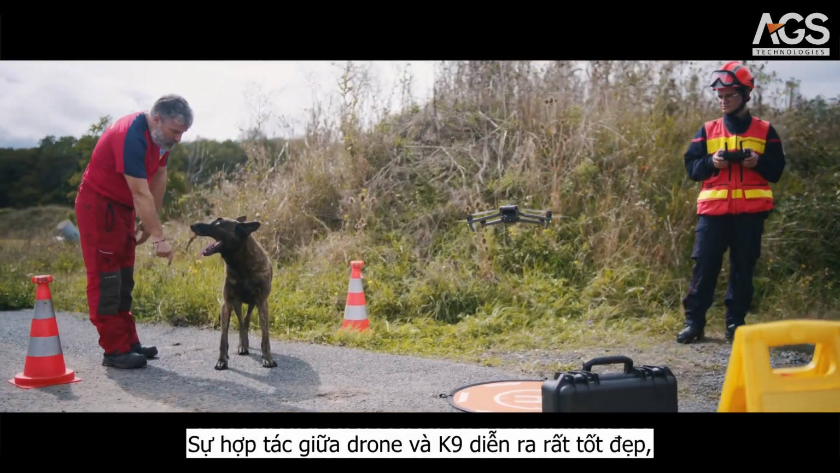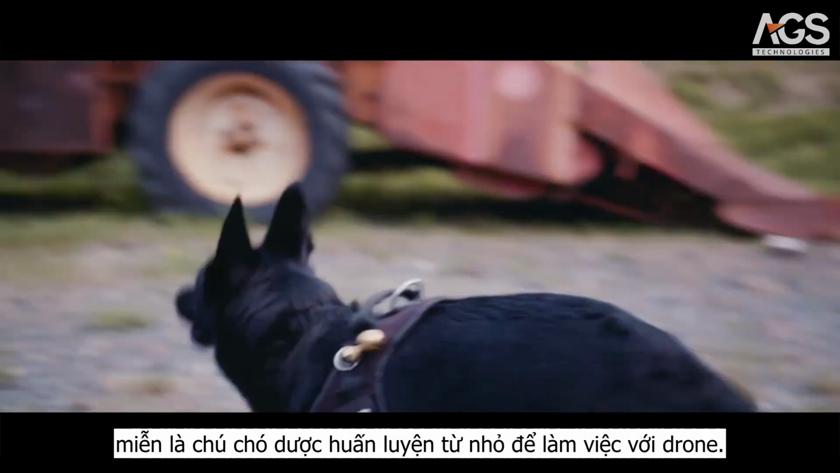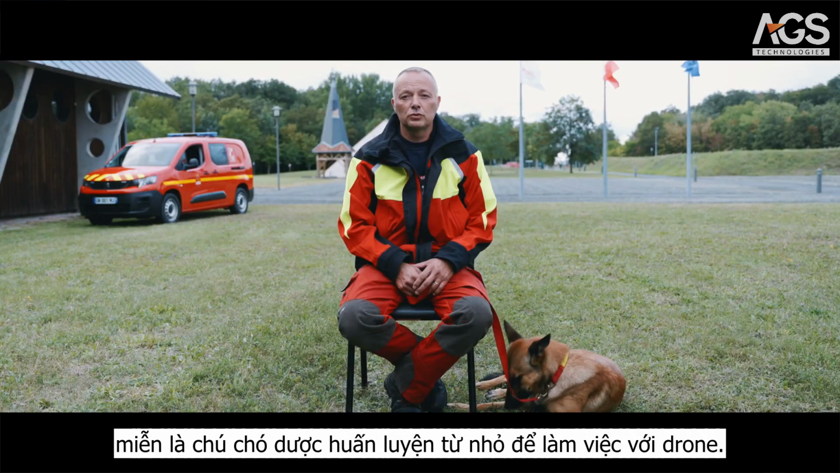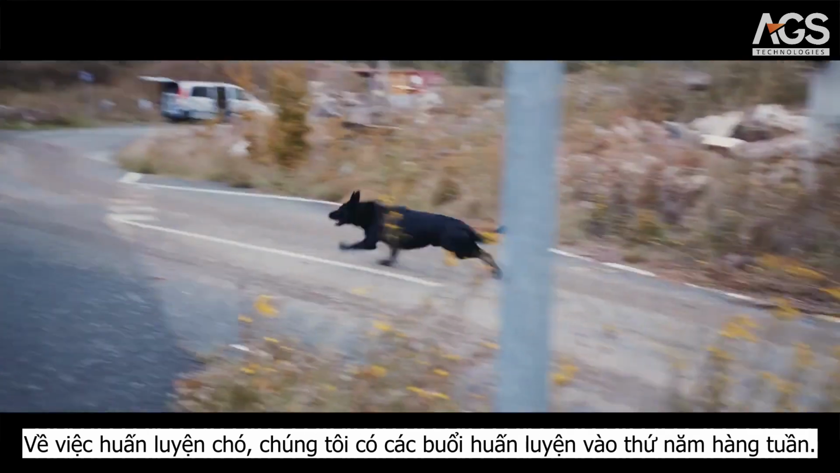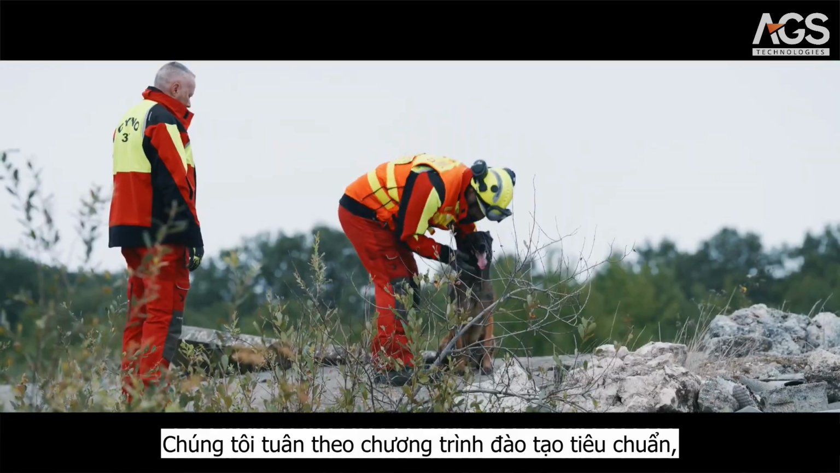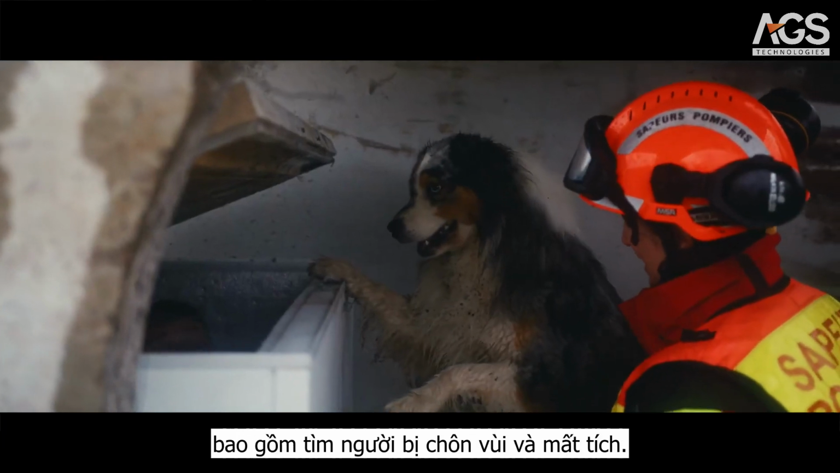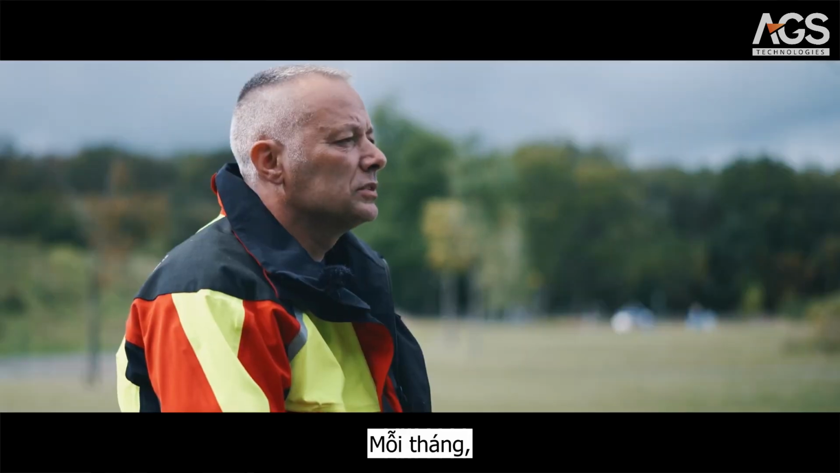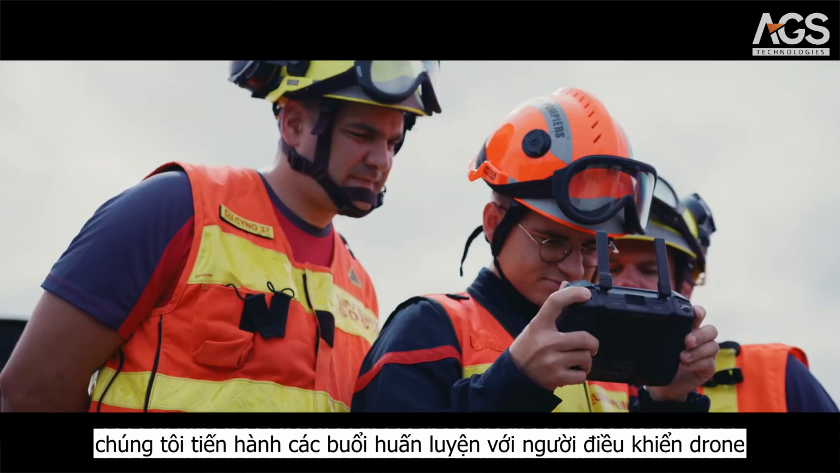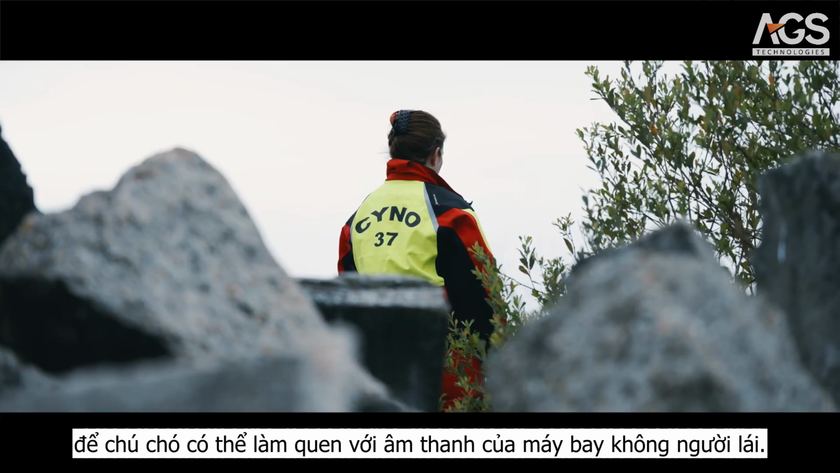The cooperation between the drone and the K9 works very well, as long as the dog is trained from a young age to work with the drone. For the dog's training, we have training sessions every Thursday. We follow the standard training curriculum, which includes searching for buried and missing persons. Once a month, we conduct training sessions with the drone operator to familiarize our dogs with the sound of the drone.